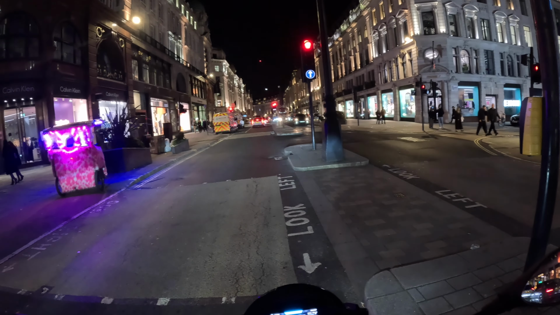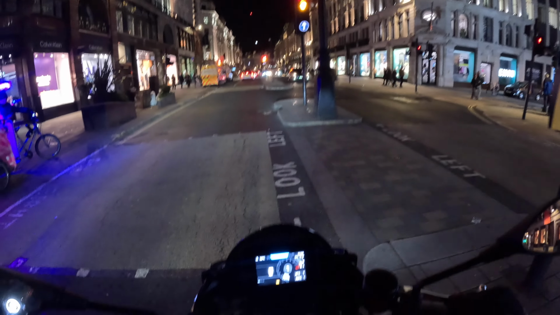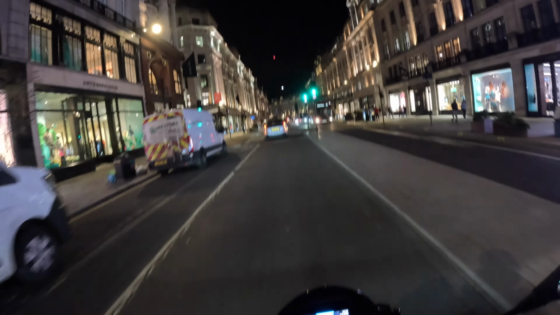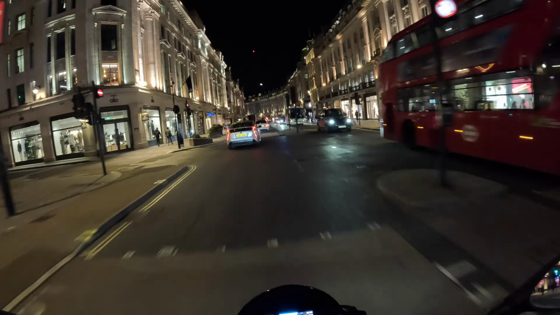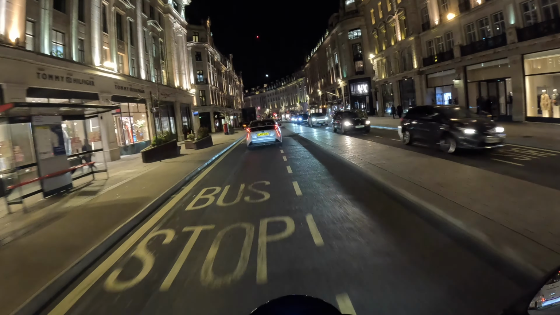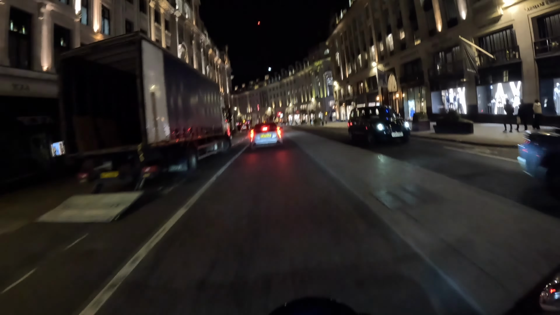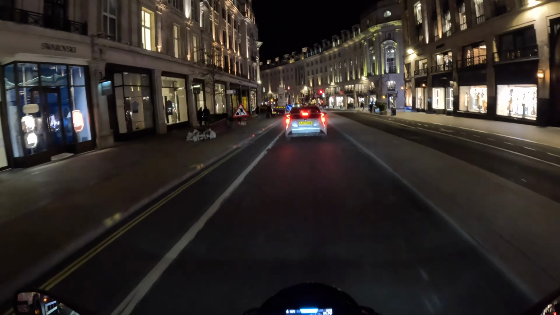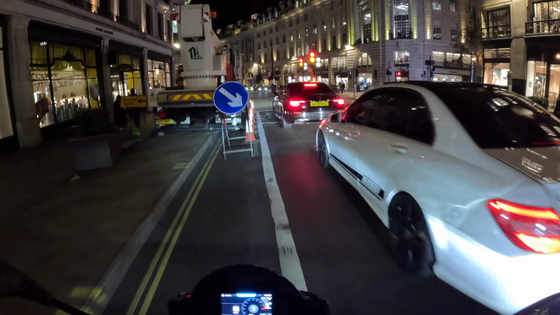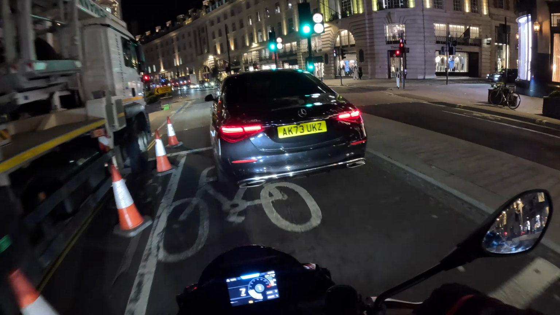There's a curb there, taxi driver. Some token roadworks. Can't get far without roadworks. Come on.